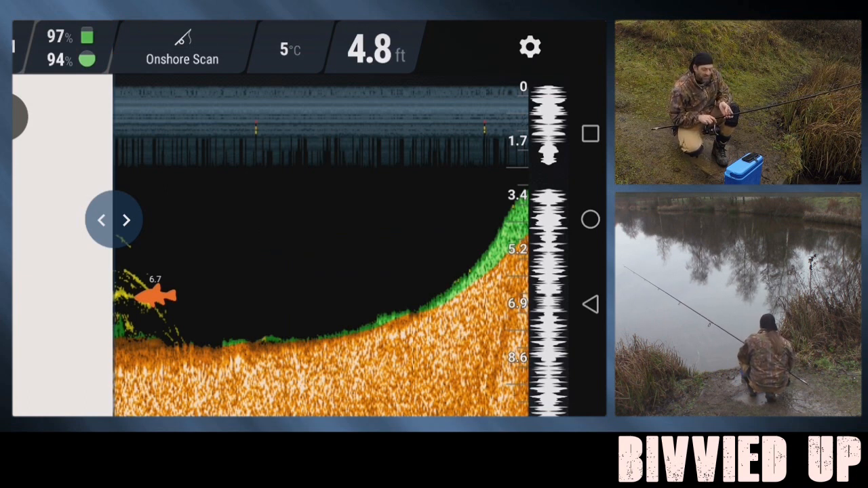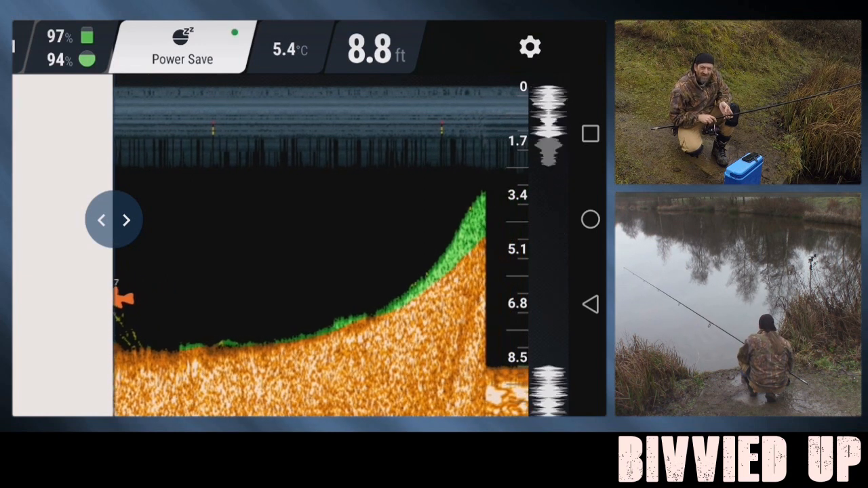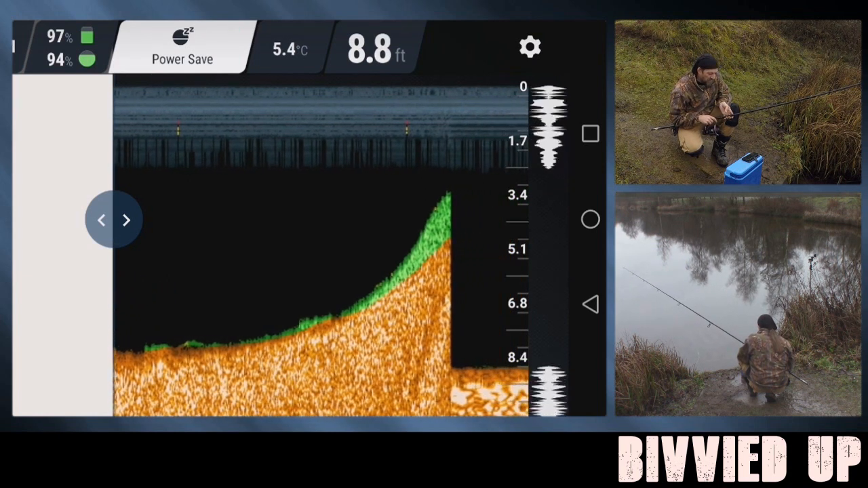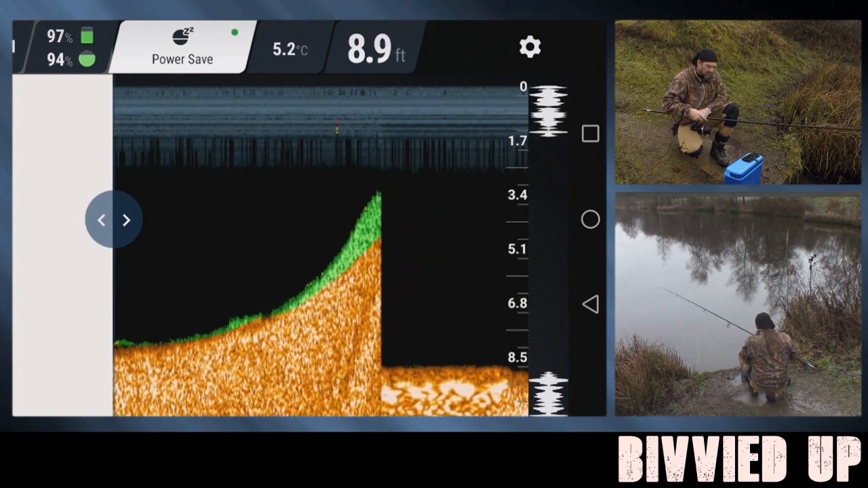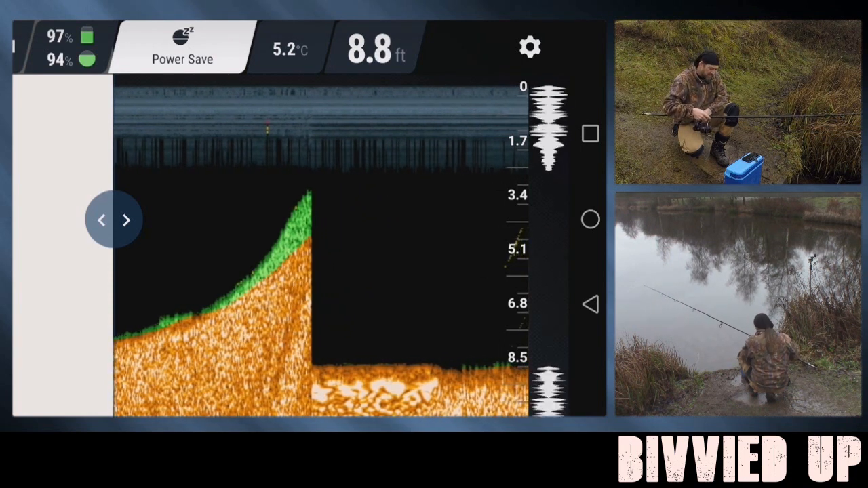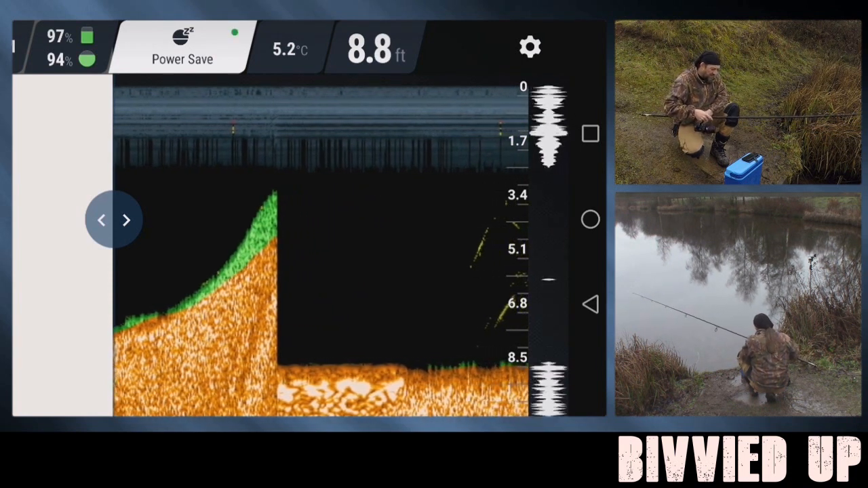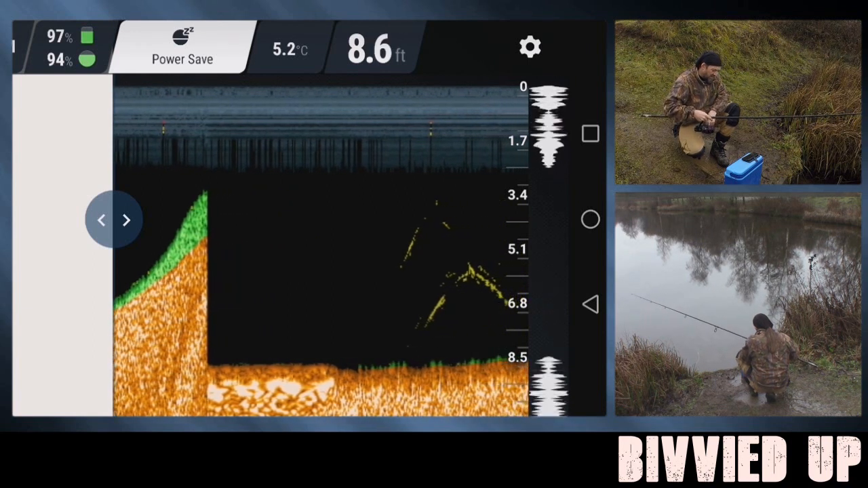It does go a lot further than this. For some reason, the cold seems to affect it quite a bit. Any of you others who have got Deepers, this is the Chirp, and you're having the same problem in the winter, drop us a comment at the bottom so I'm not thinking mine's knackered. But again, we're still in 9 foot of water now. We've got a picture back, and look, there's the bait fish again.